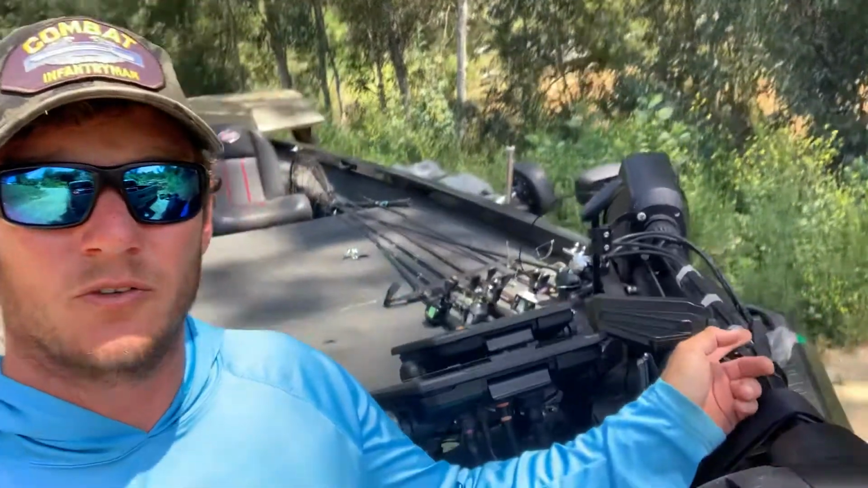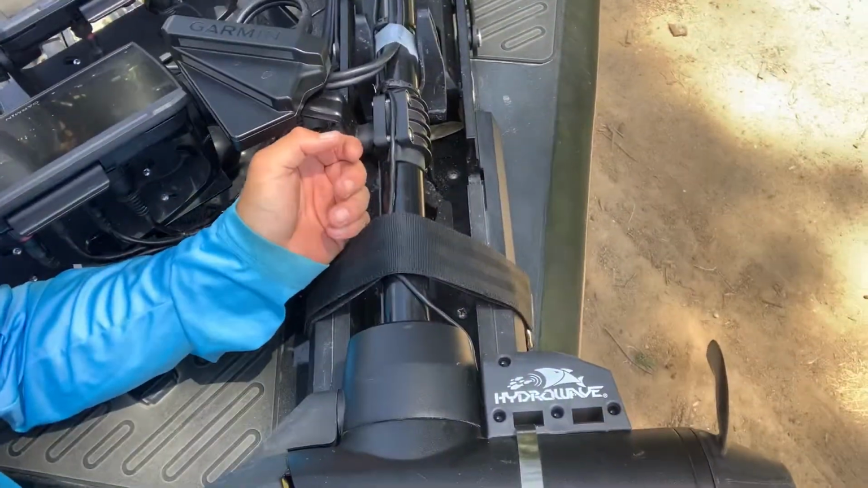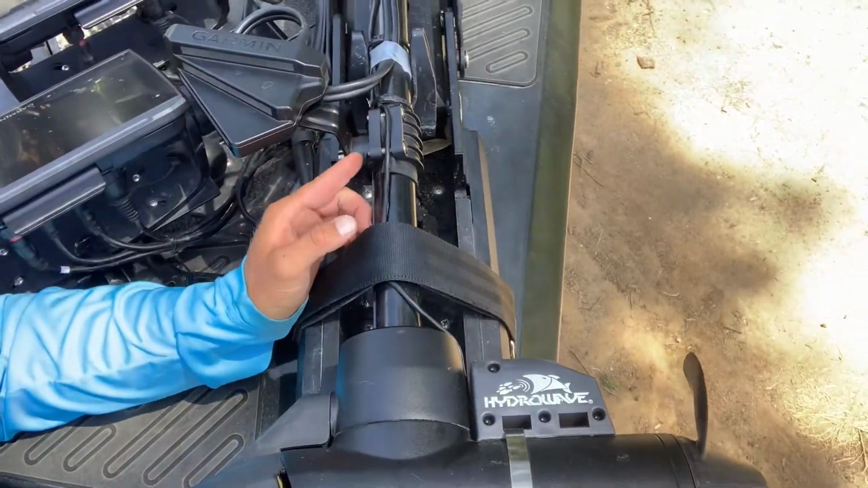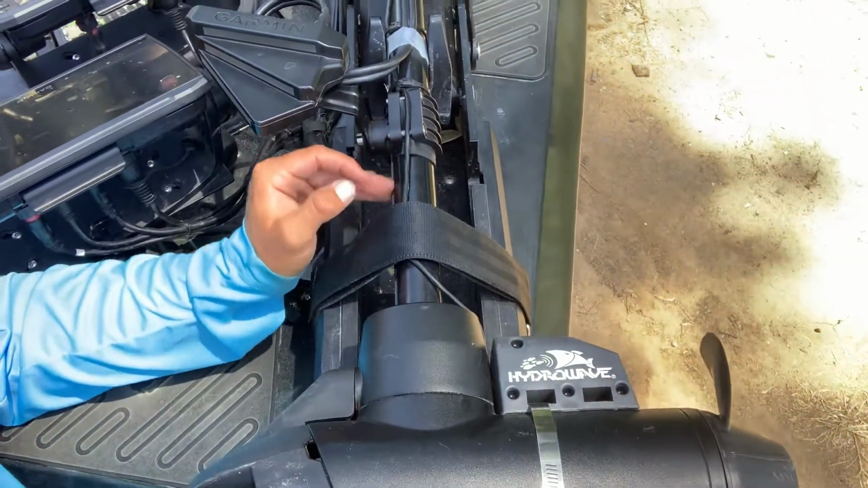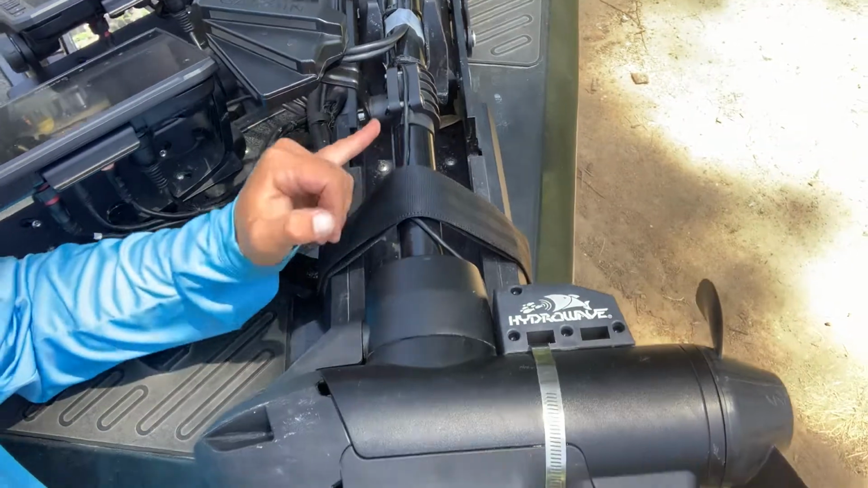We'll begin with the pros of the Garmin Perspective Mount. Pros: it's easy to install. Looks cool on the forced trolling motor because it's streamlined and it matches up to the groove on the trolling motor. That's it. That's all the pros. Cons of this thing: